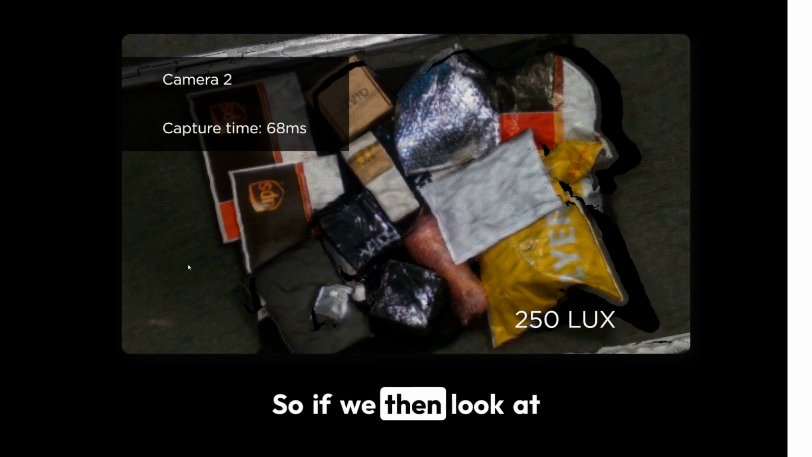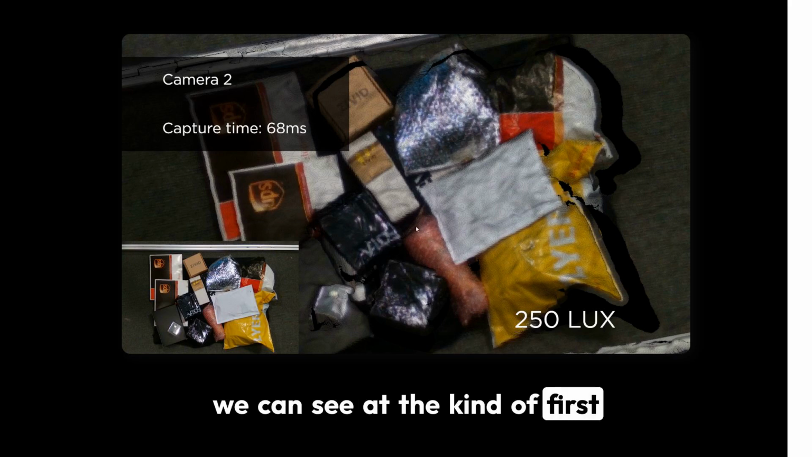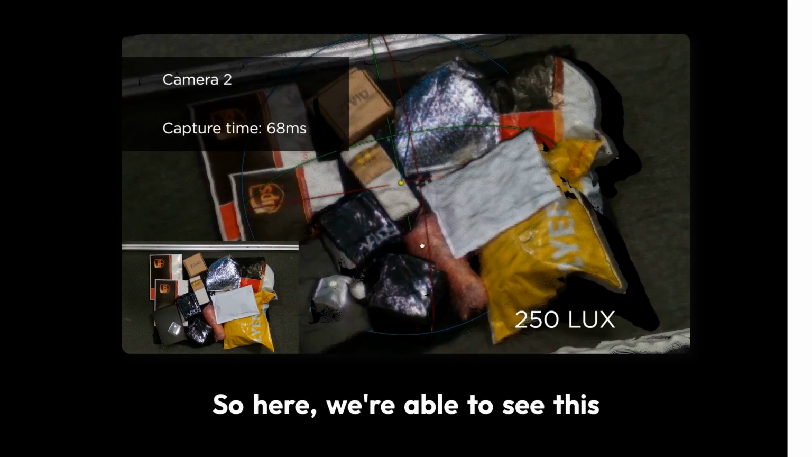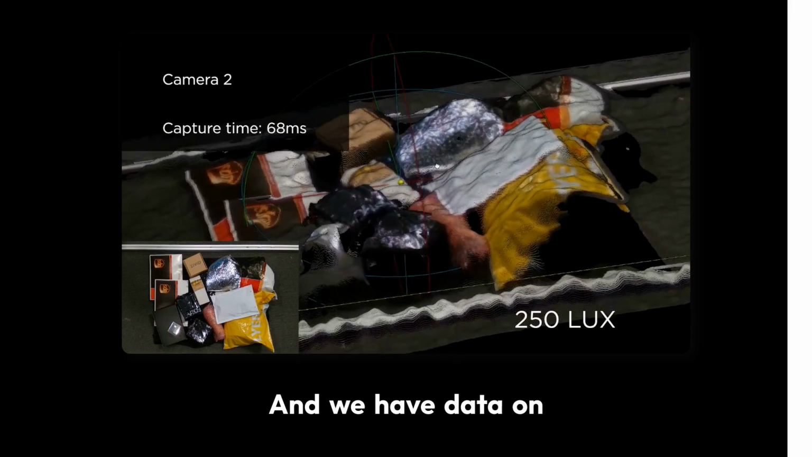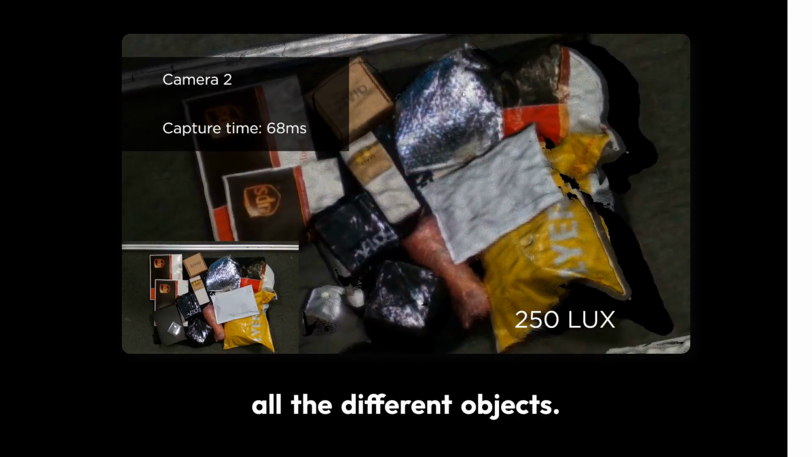Okay, so if we then look at the 3D data, we can see at first glance it has full coverage at least. Here we're able to see this bubble wrapped item, for example, and we have data on all the different objects.